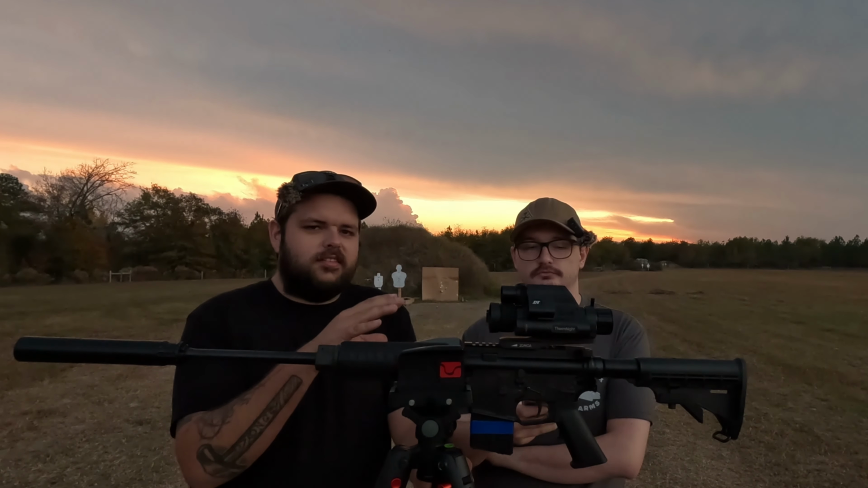this is a lot smaller. So it's not like a massive scope. Yeah, I much prefer the footprint of this to any of the other main thermals. The AGMs are kind of nice. I don't mind those footprint-wise.